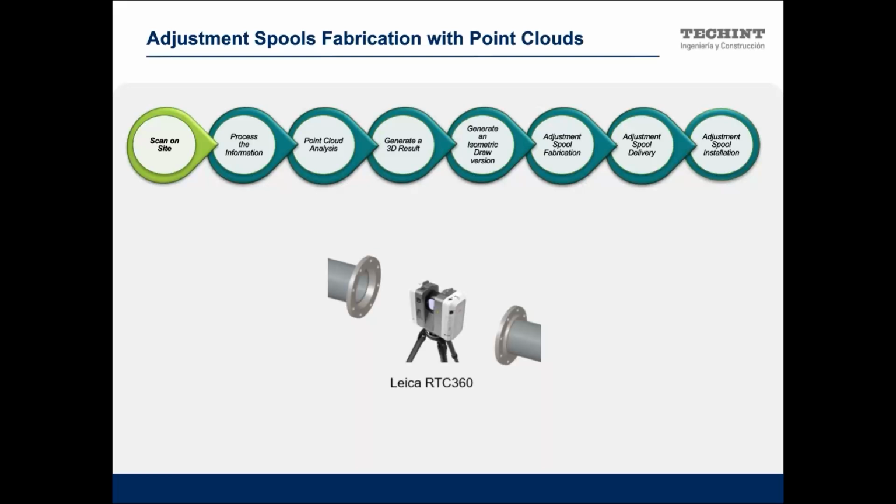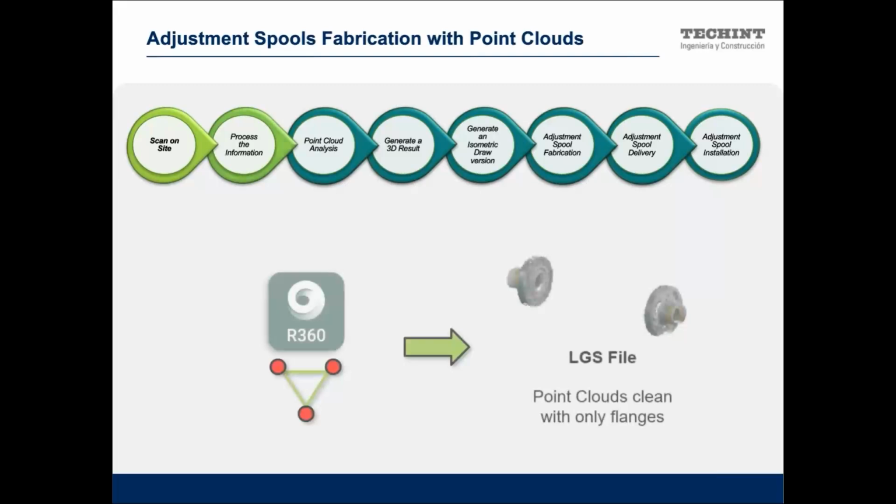So what is next? We process the information. When we process all of the information that we captured in the real environment, we start with, please Gustavo, next step. When we process the information, we create a bundle with the point cloud.